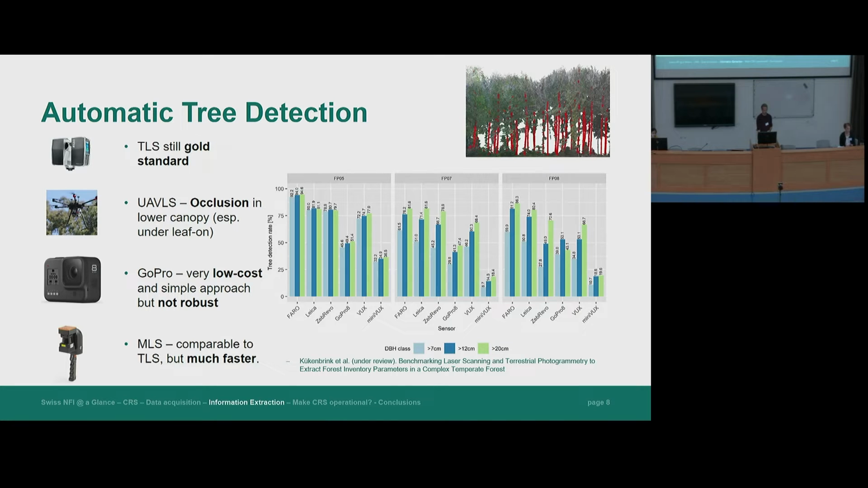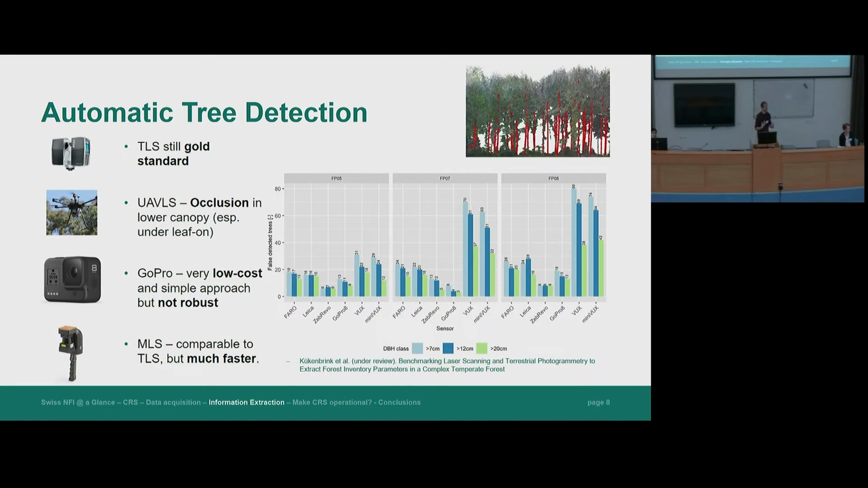And what also was quite important to see is that we do not invent any trees, so we do not want to have a lot of false positives here. The mobile laser scanner actually performed the best, so we had the least false positives, and we had even more false positives with the terrestrial laser scanner. So this was quite nice to see. The drone-based laser scanner had quite a lot of problems in terms of false positives, but that was to be expected, as we had quite a lot of occlusion in the lower part of the canopy.